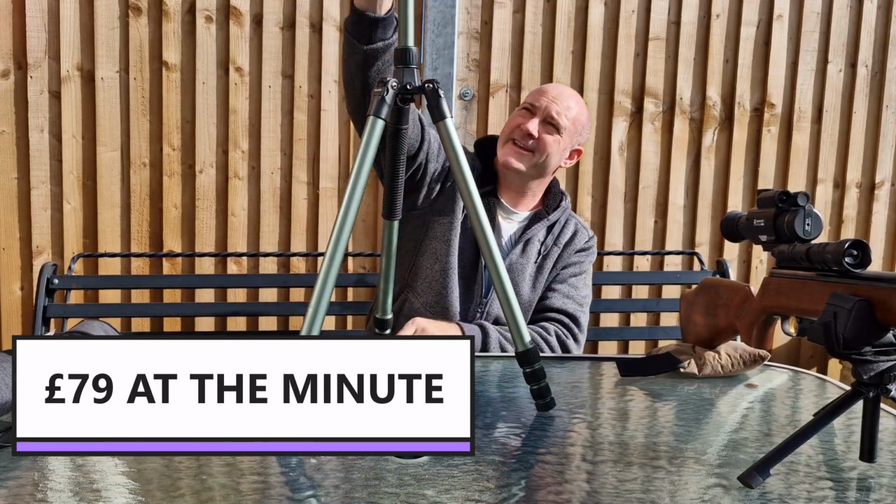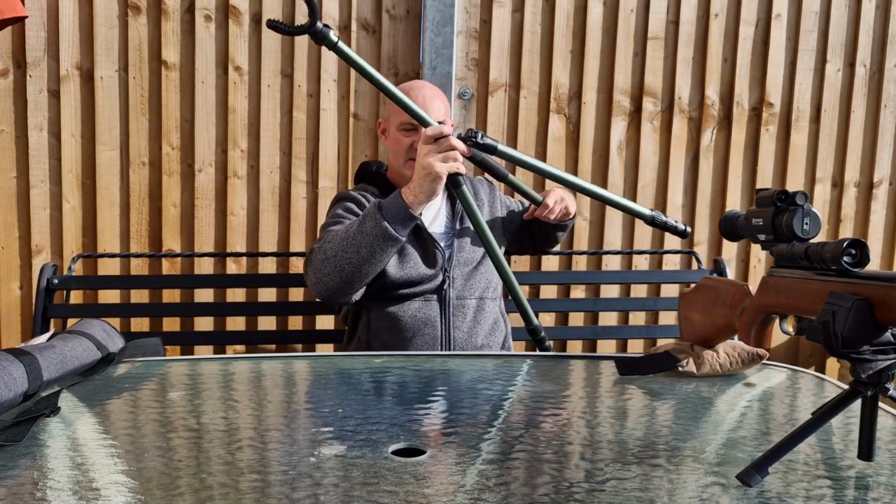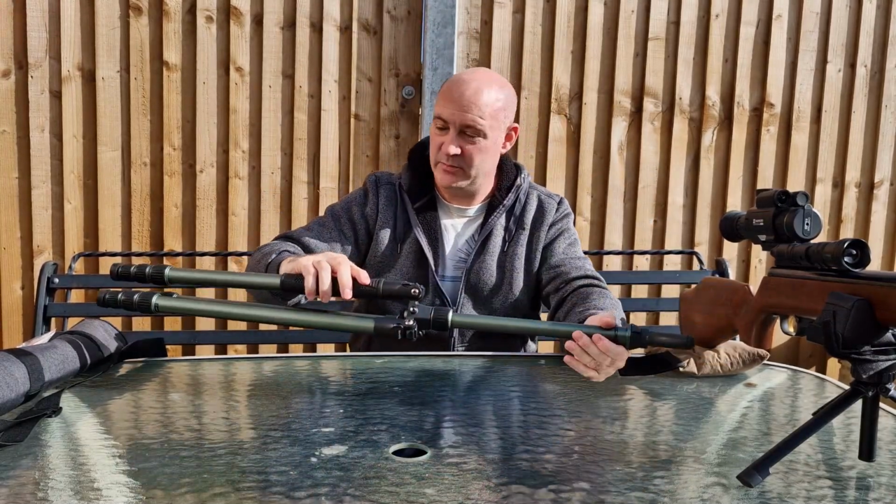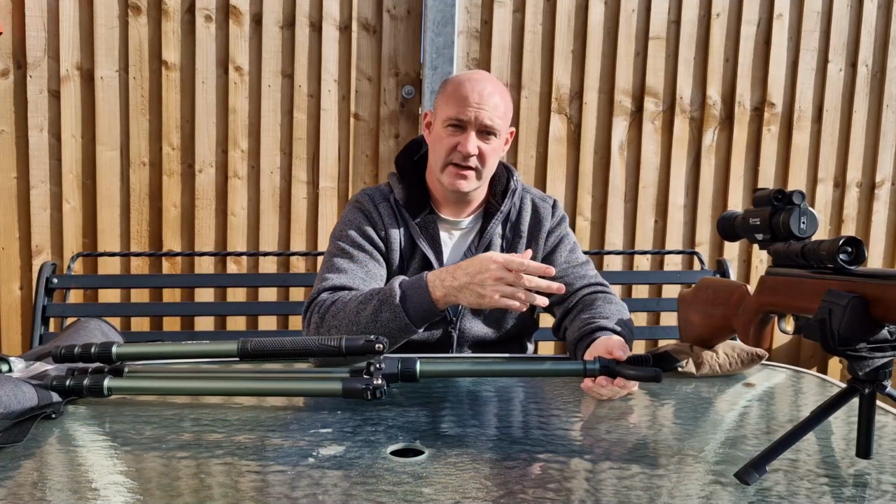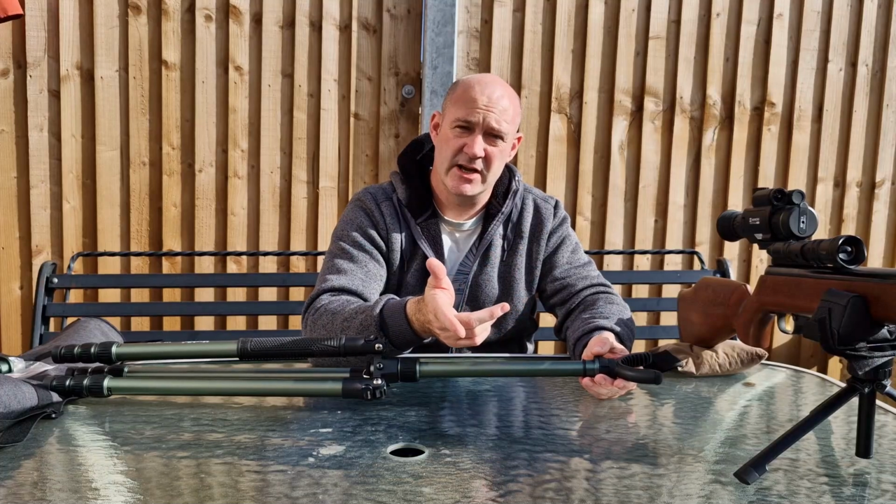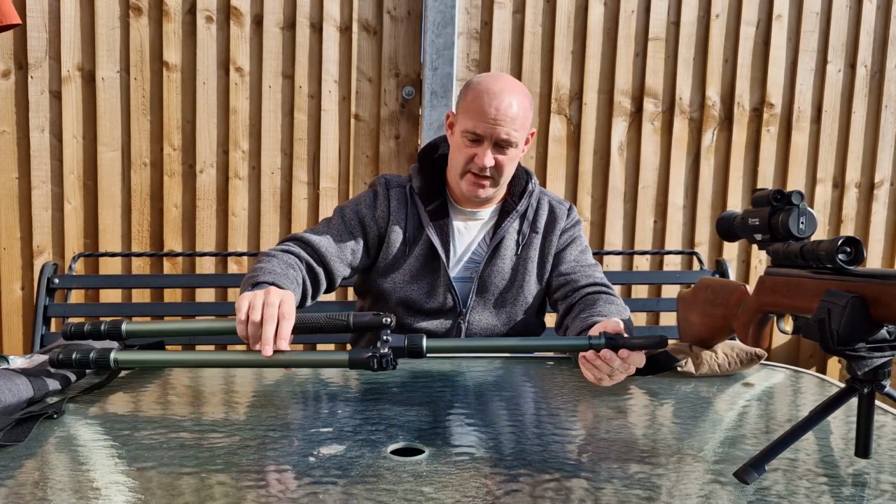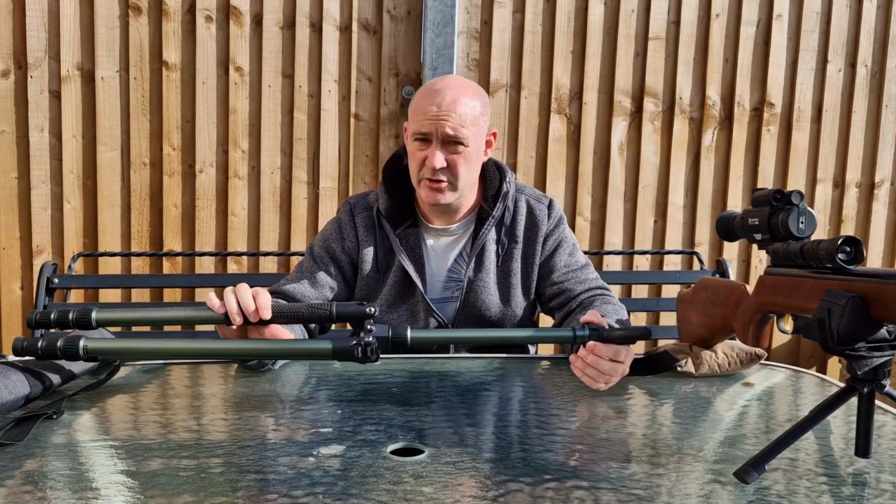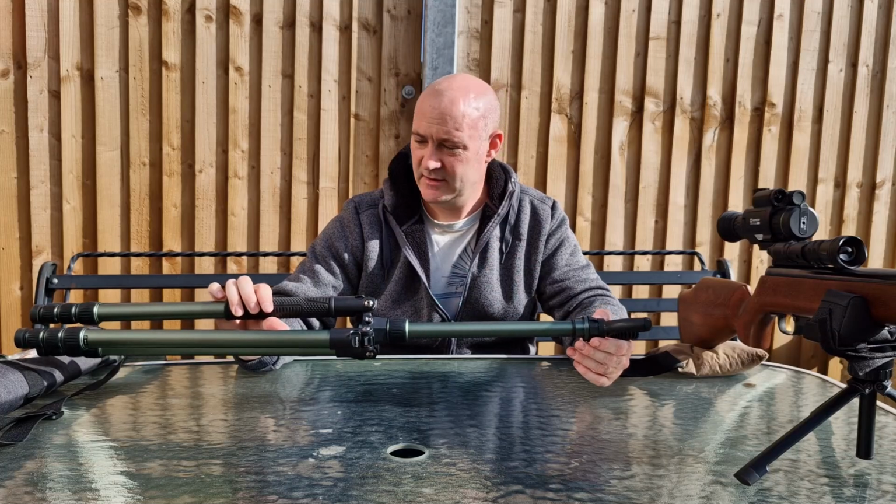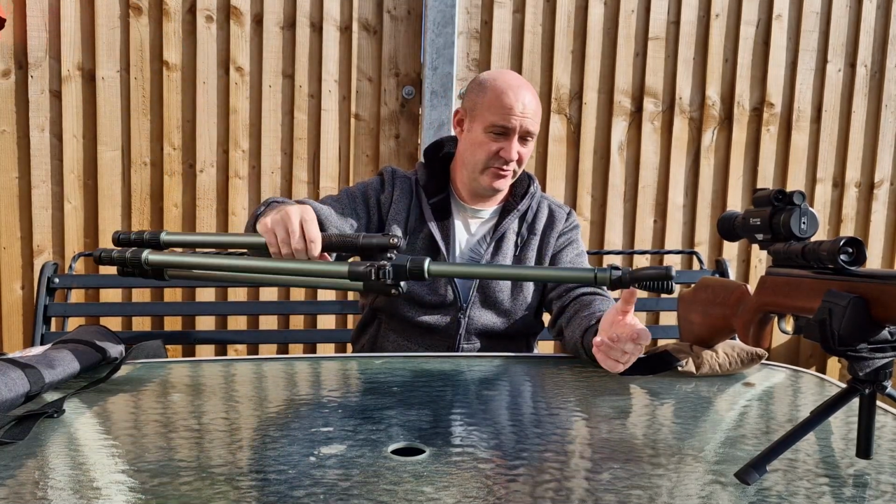I mean, you can see there how tall that goes, and I'll take some pictures and show you on the grass. But this worked absolutely perfectly with my Great Barrel springers. It also worked great on my 17 HMR, because I use that quite a lot as well. What I really like about this, aside from the price, I've just checked this morning and it's 79 quid. And it's spot on, really great for the money.